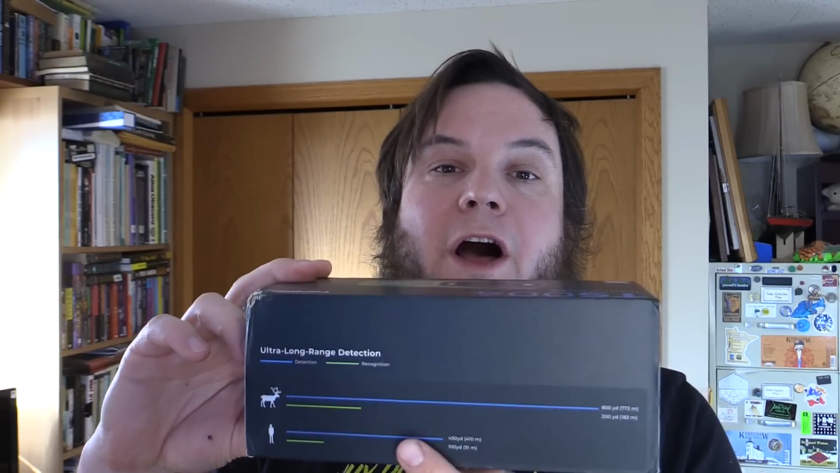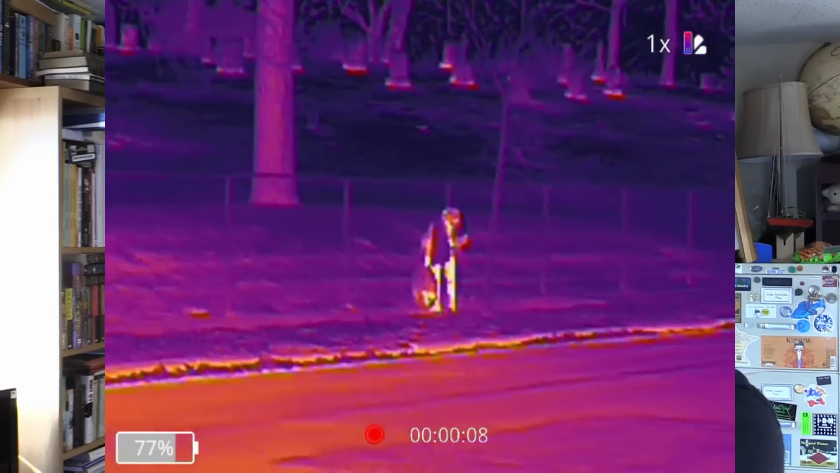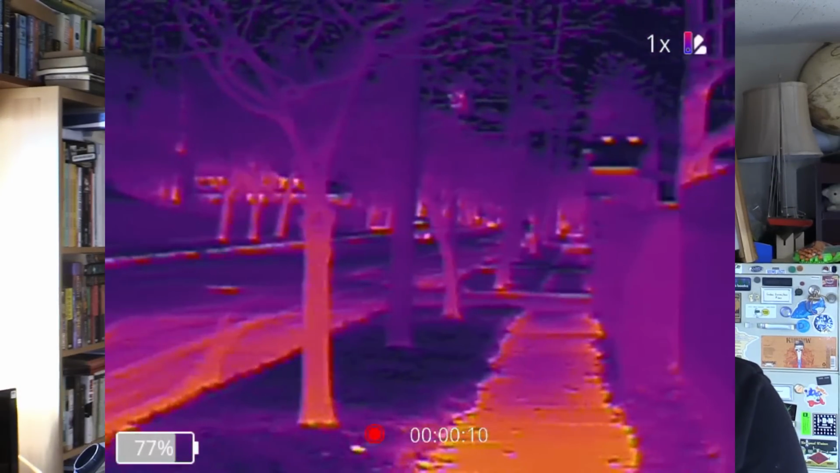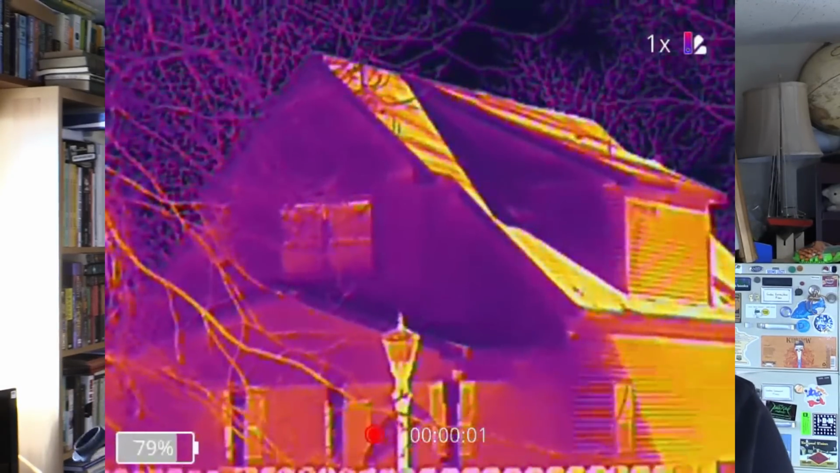Unlike some other thermal cameras I've looked at, this one is designed for long-range detection, so it comes pre-zoomed in. The 1-power digital zoom on here is already zoomed in, so you can't really look at close-by things with it. If I try to look at my hand, I just see an entire finger filling the screen at this distance. It's more designed for seeing animals, people, warm objects at a distance. So the applications for this are more like hunting, bird watching, wildlife viewing, things of that nature.